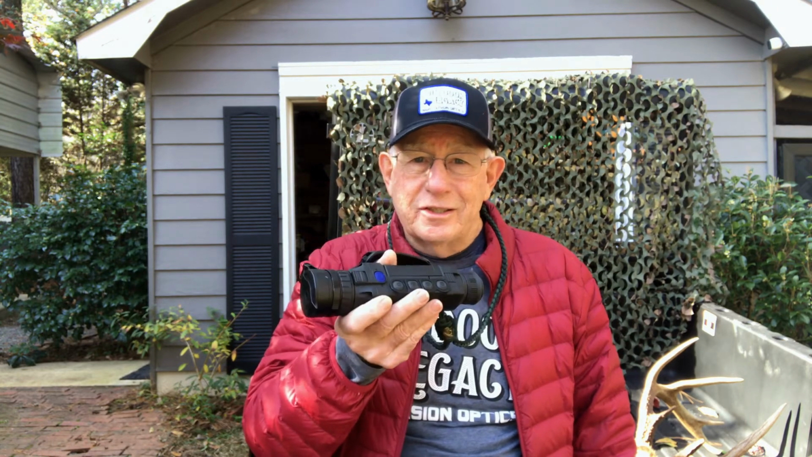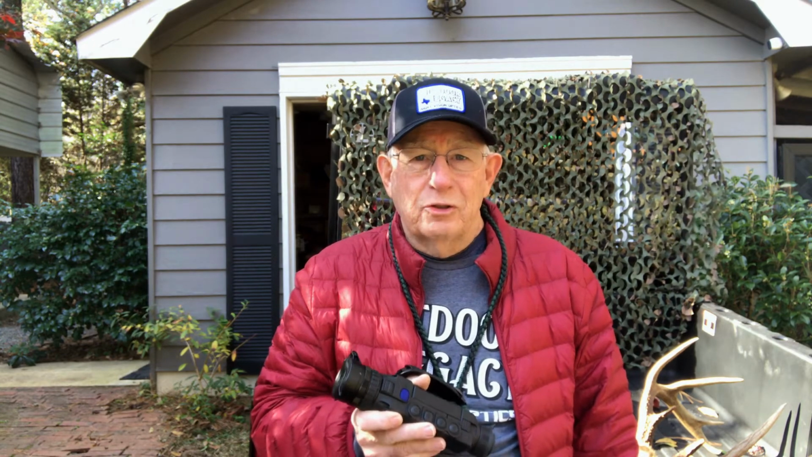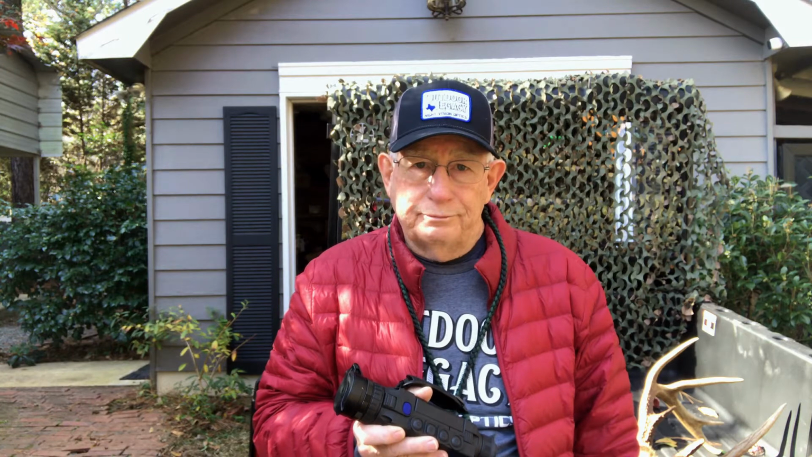If you're a deer hunter or a big game hunter, this thing is great. I mean, you will see 10 times as many deer using a thermal scanner in the daytime, early in the morning and late in the evening, than you will with your binoculars or your rifle scope. It's not just in the cutover areas or the large fields. It also works in the woods.